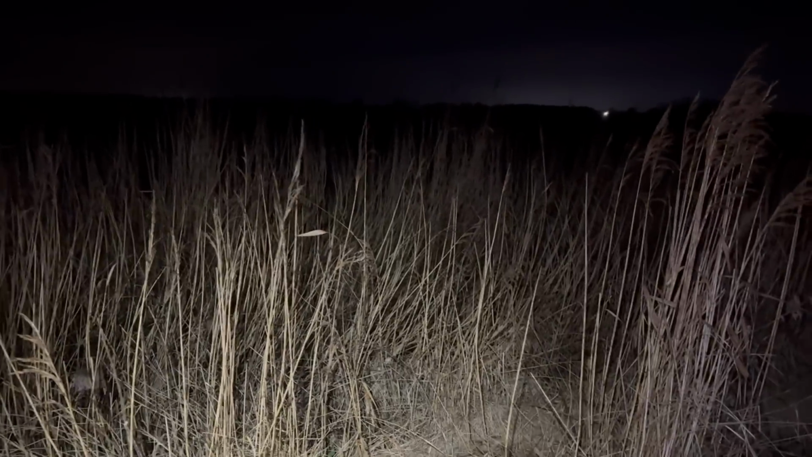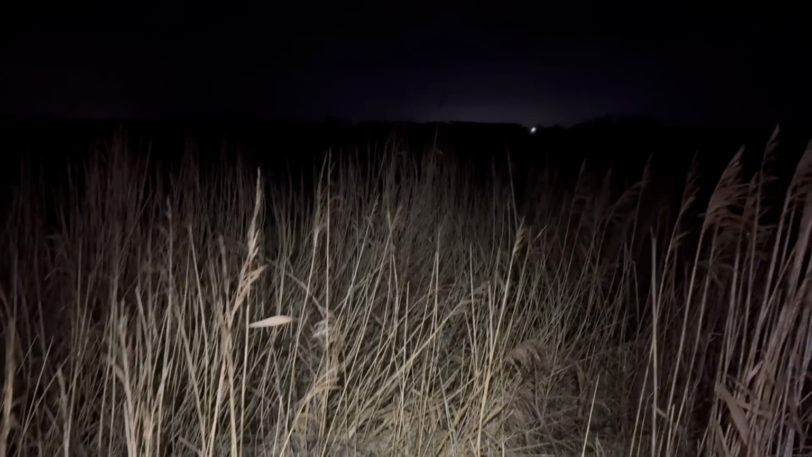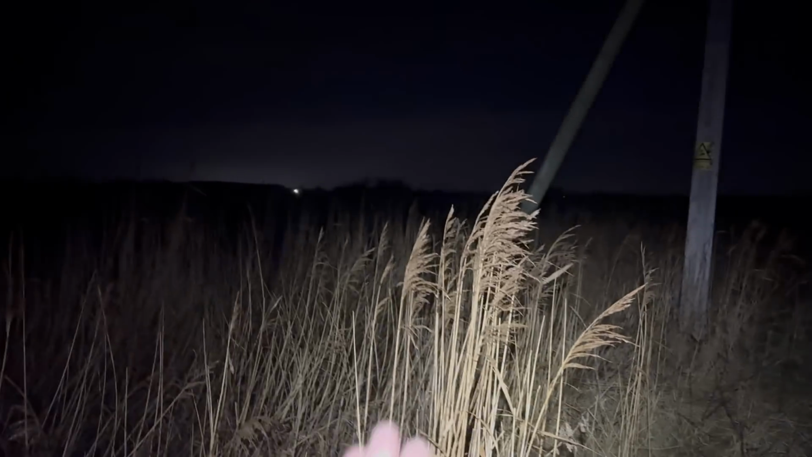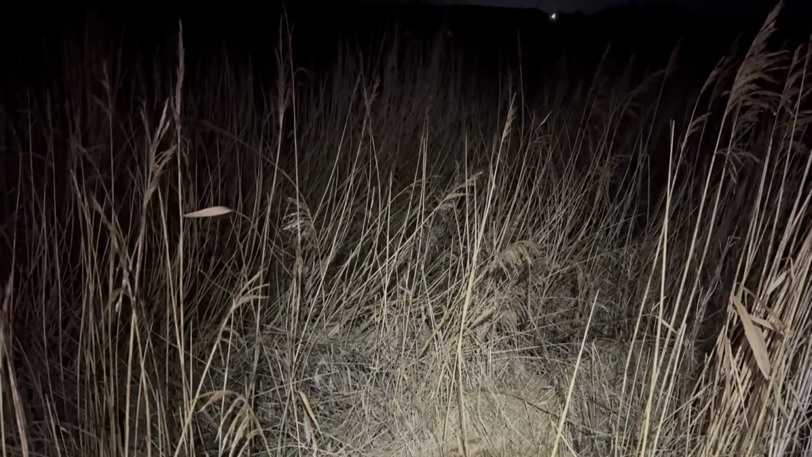Nicely it came. I saw it as I arrived at the property, but put the caller on the fence post over here. It was already in that field. I played a few different calls, rabbit in distress, rat and vole, but eventually it was the rabbit in distress that made it come all the way up the dike. But I wanted it to get a little bit further to the left because the reeds here are tall. I didn't want to shoot through the reeds and get a deflection, so I waited until it got to this low point and then aimed it through the low point in the reeds. So we'll go over and see what we've got. It looked like it was limping, so we'll see what injury it's carrying.